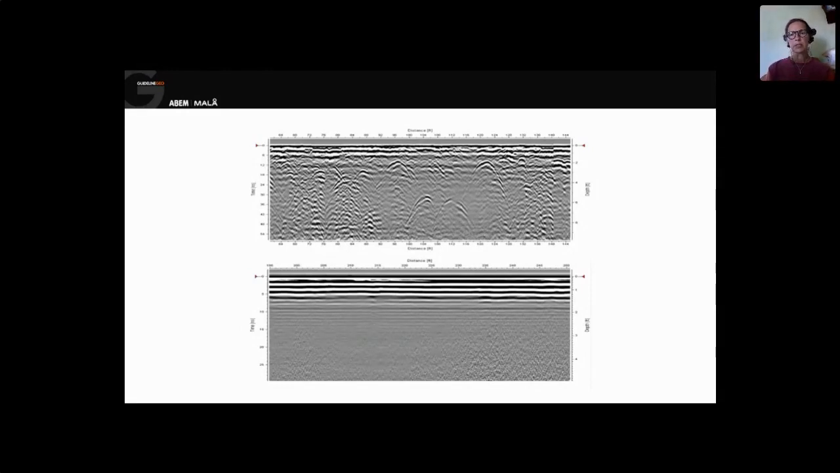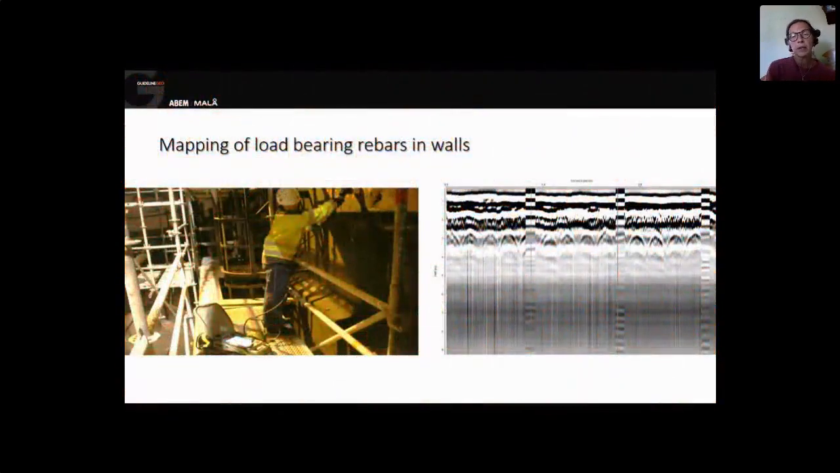So this was the short introduction to GPR, and now we will talk about different types of applications. And we start with the small ones, the rebars. This is a project in Sweden where the aim was to map load-bearing rebars in walls. It's a water power plant where the walls were so bad, so they actually have to drill and do concrete grouting in the walls, so they should stand up.